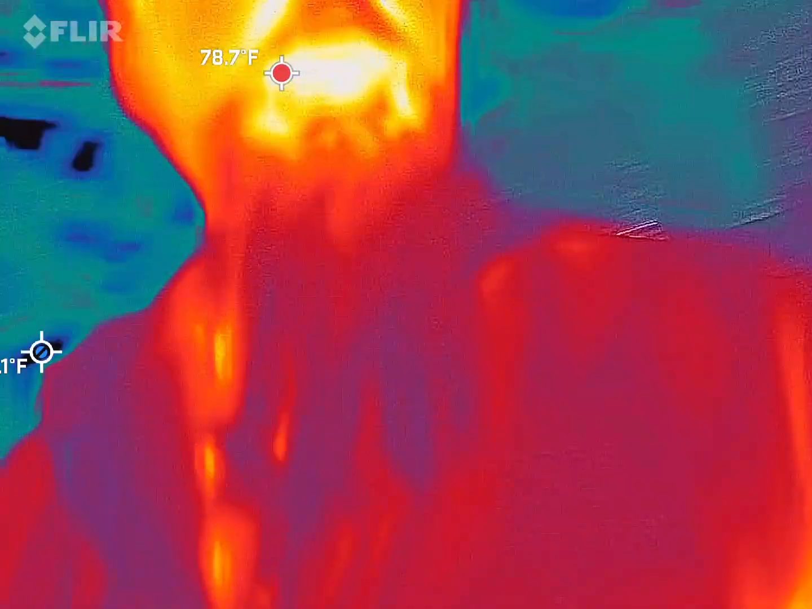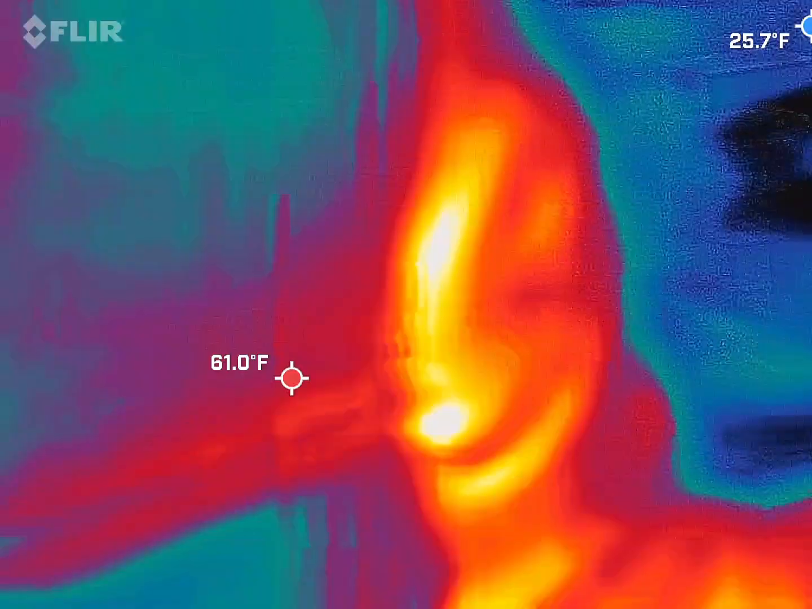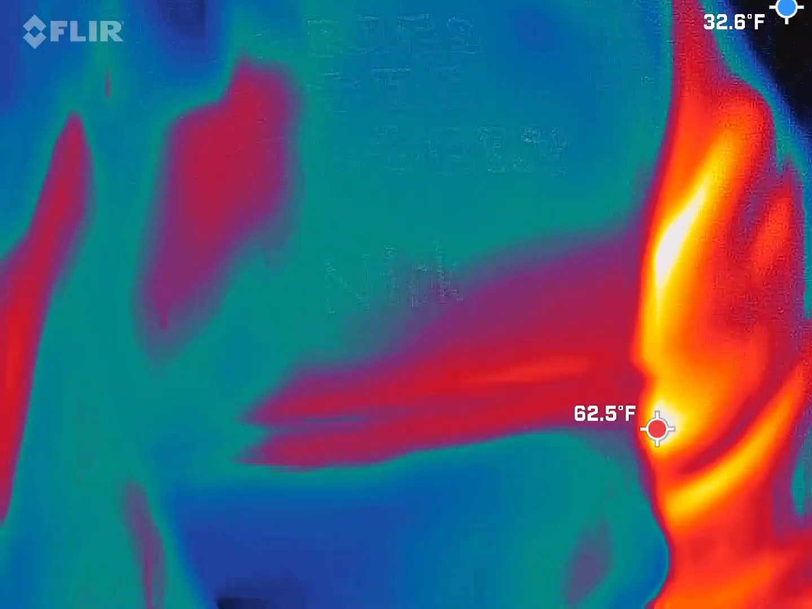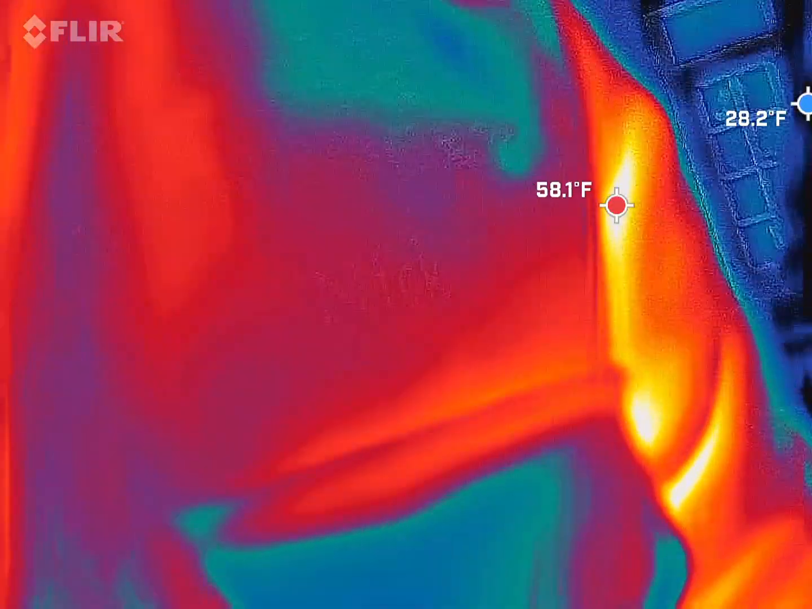So you guys should be able to see me in there, red, orange, and yellow guy. And this has been a little finicky with the weather, temperature changes back and forth, so let me know if it goes to the apps. But we're gonna be looking for the cold spots. I point out that I'm the red, orange, and yellow guy because I'm the warmest thing inside the frame. We're gonna be looking for blue and black. Those are the cold spots of the frame. I'm looking for them to move or to take shape.